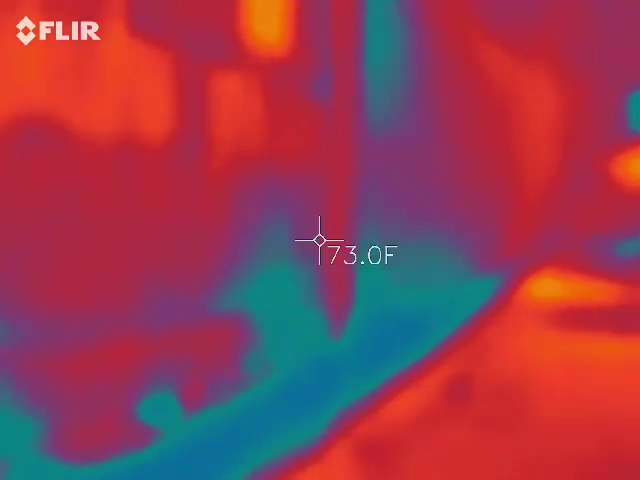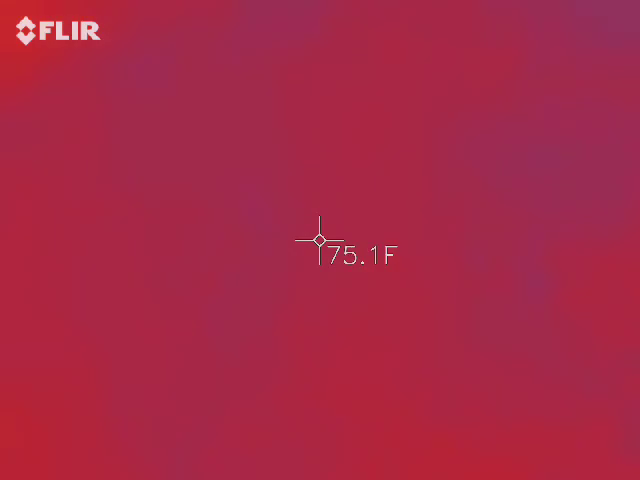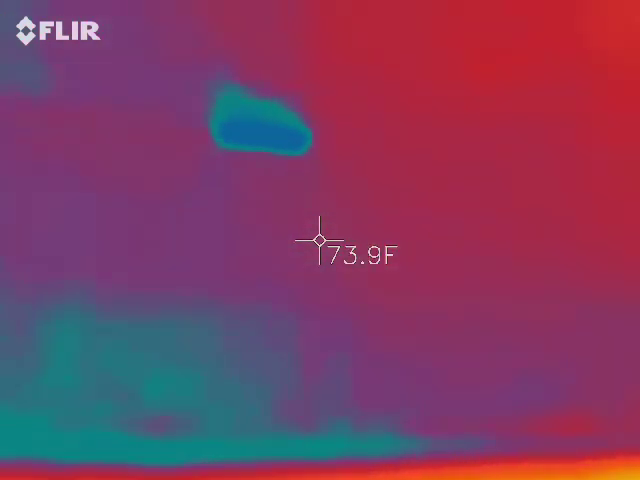Smell them now. And asphalt, see, this is all... I didn't even think to look at the asphalt. Yeah, because you assume it's going to be the same. It's flat and it should all be the same temperature.